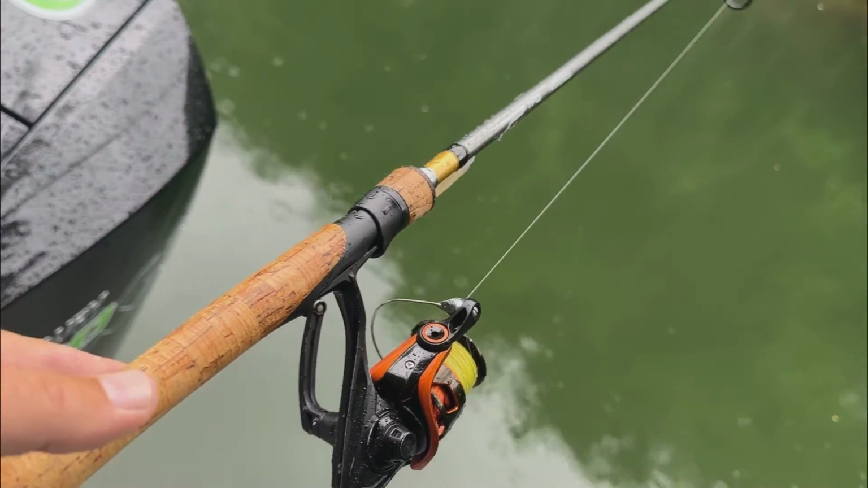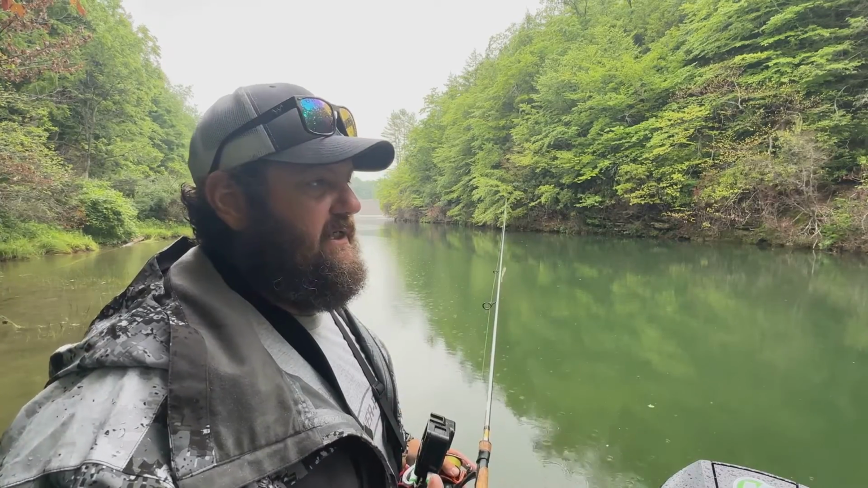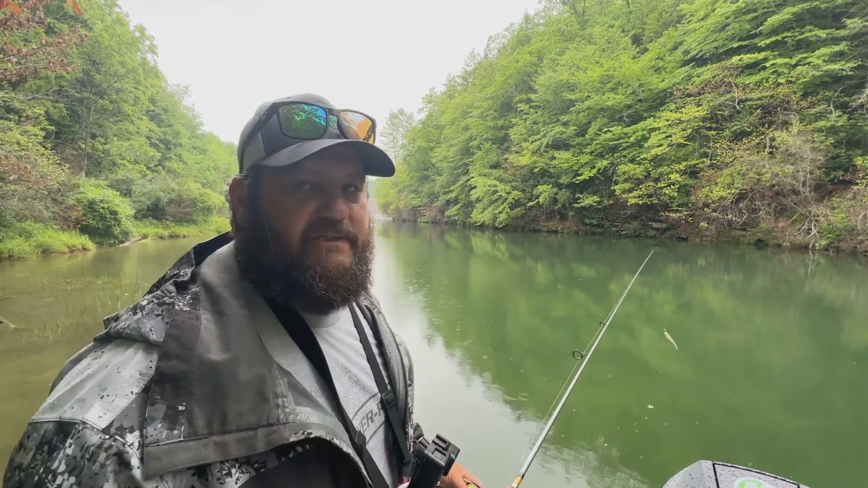That's the setup. Now, let's talk about retrieves. So the very first thing you're going to want to do is you're going to want to get accurate with your casts, okay?